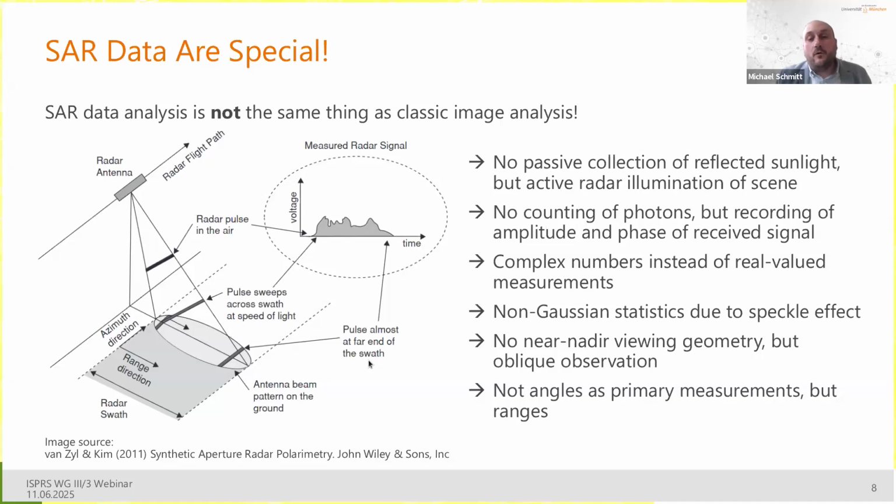First and foremost, we don't passively collect reflected sunlight, but we actively illuminate the scene with our radar system. And therefore, we don't count photons, but we record amplitude and phase of the received signal. And that already means, if you really do it in the correct way, we have to deal with complex numbers instead of real valued measurements. So this already is a big difference.